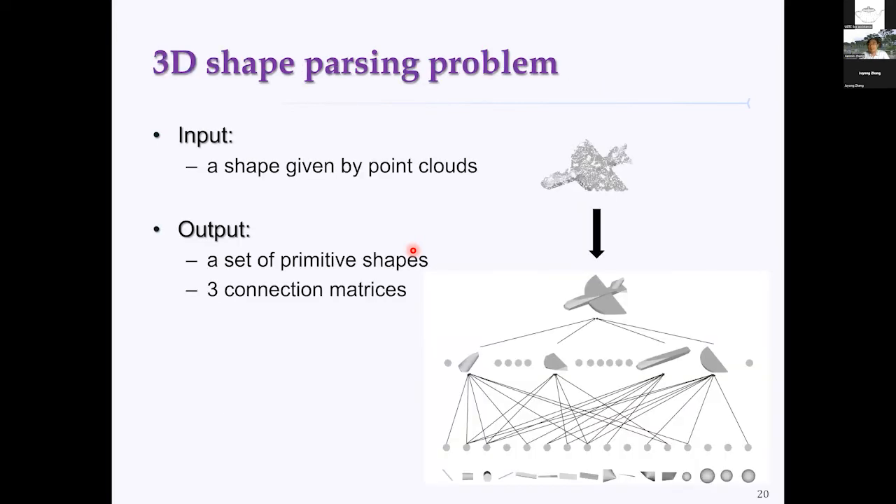With all this ready, we can formulate our 3D shape parsing problem. The CSG-Stump is quite a flexible and fundamental representation. So now our problem is like this. The input is a shape given by a point cloud, and we want to reconstruct the CSG-Stump representation. That is, we output a set of primitive shapes by their parameter values, and the 3 connection matrices tell how those shapes are combined. By nature, this is an inverse problem.